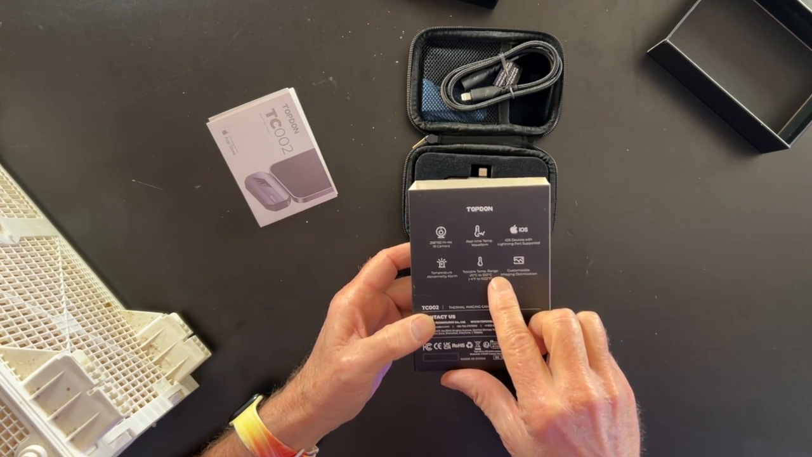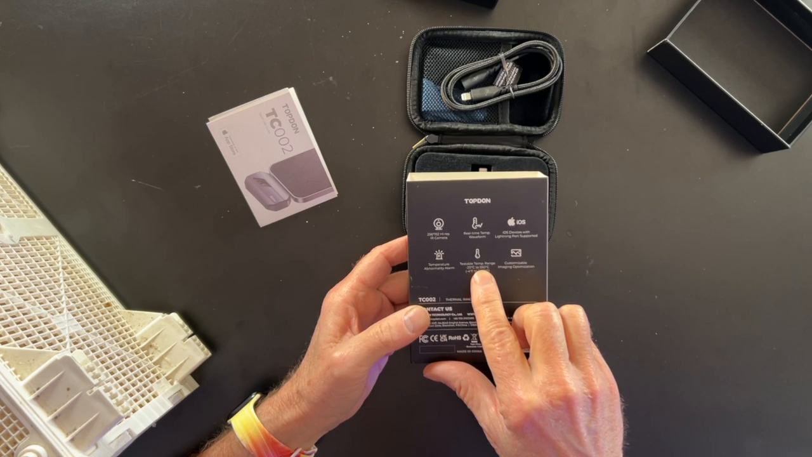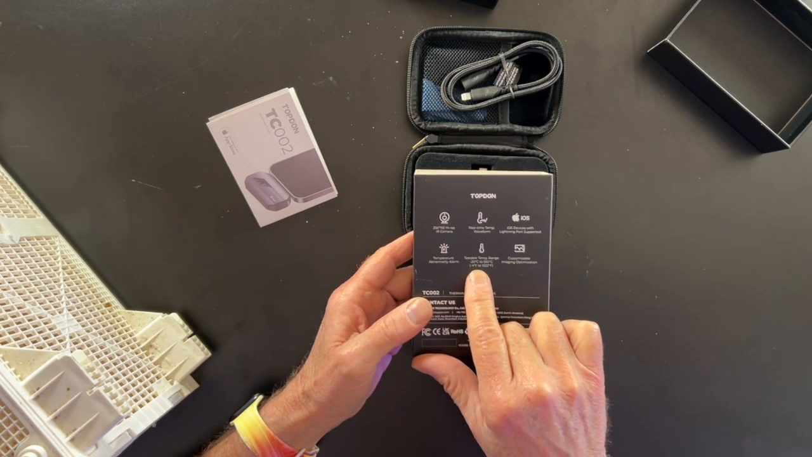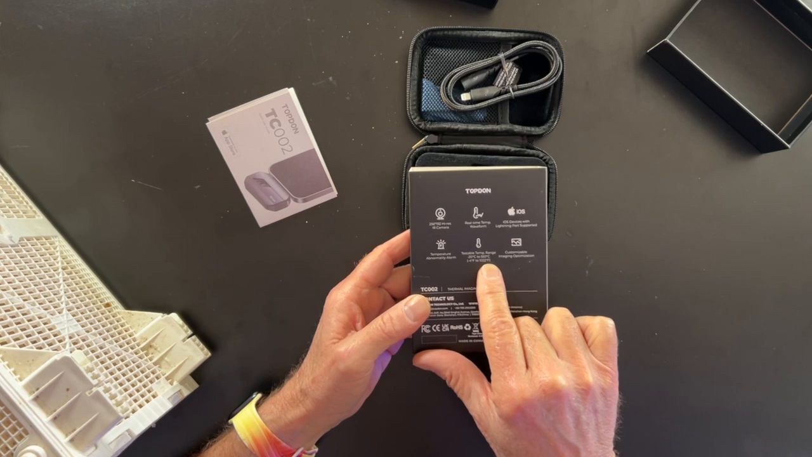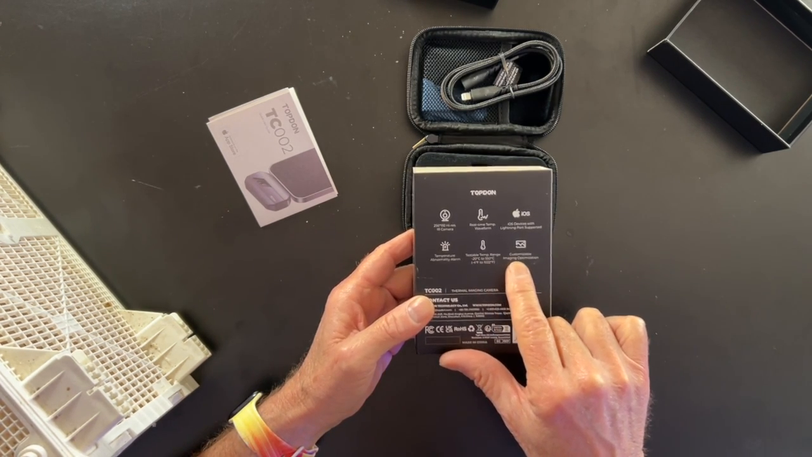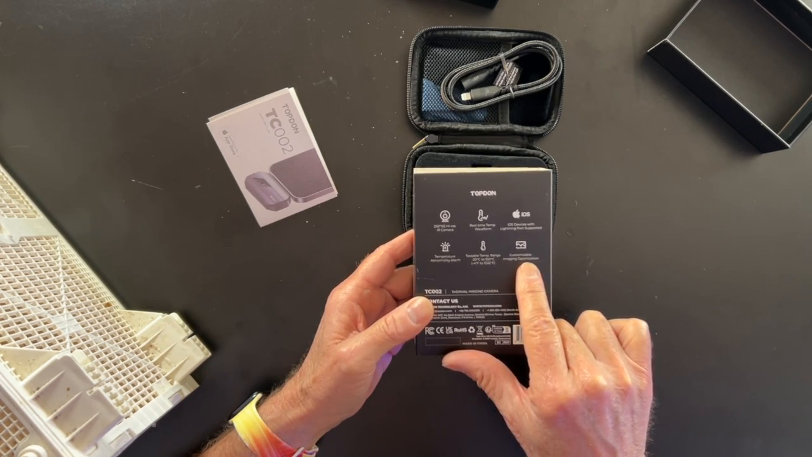Testable temperature range, 0 degrees Celsius to 550 degrees Celsius. Oh, and for those of us in Fahrenheit in the US, -4 Fahrenheit up to 1020 degrees Fahrenheit. Youch, our bees would not be alive at that temperature. So customizable imaging optimization as well.